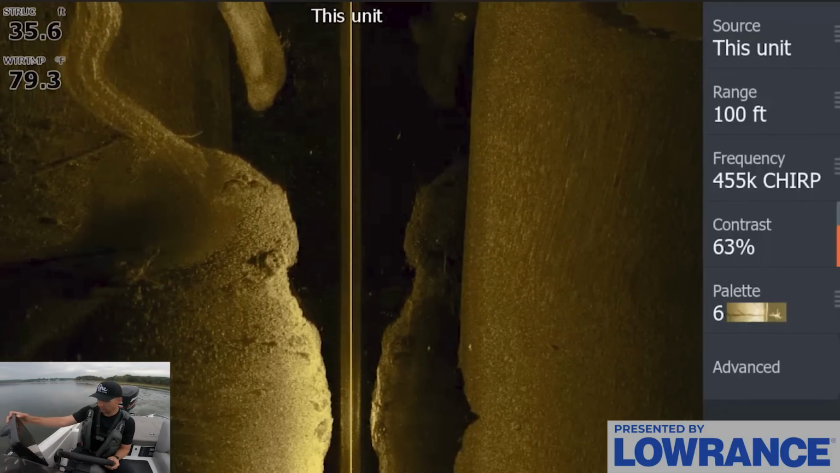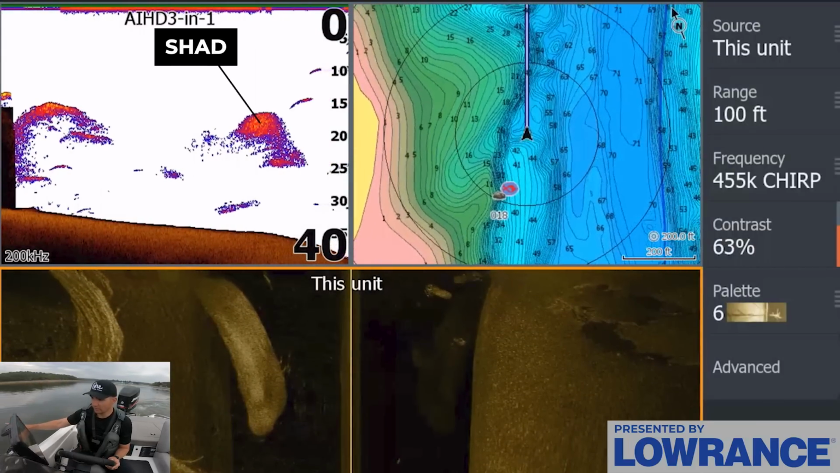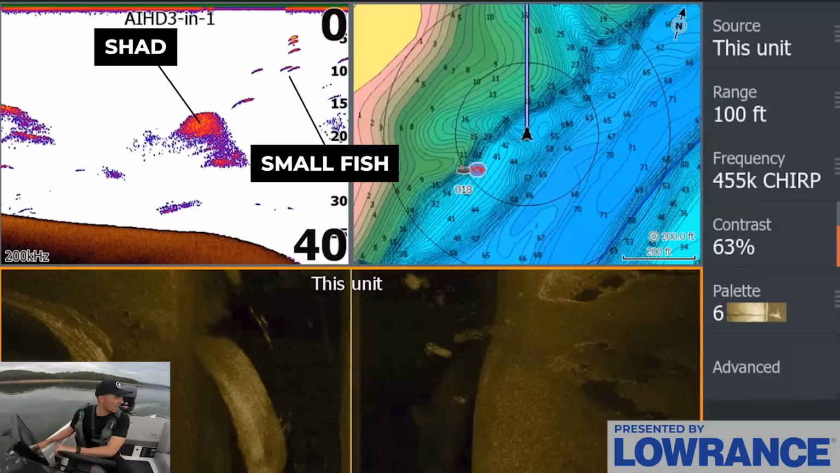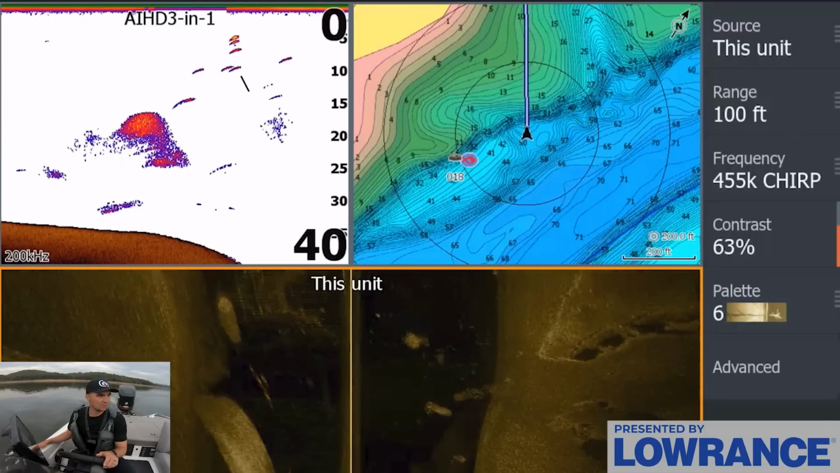Now we got more stuff out here in the channel. Let's pull back this view. So we got a bunch of fish in this channel, and there's actually some fish that are suspended on this bait. So there are a lot of fish out here, which is kind of interesting. And I kind of expected that with these overcast conditions.